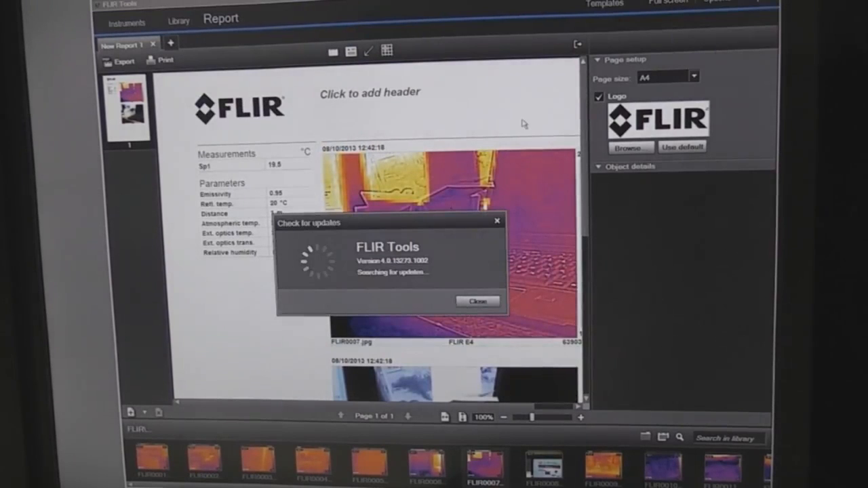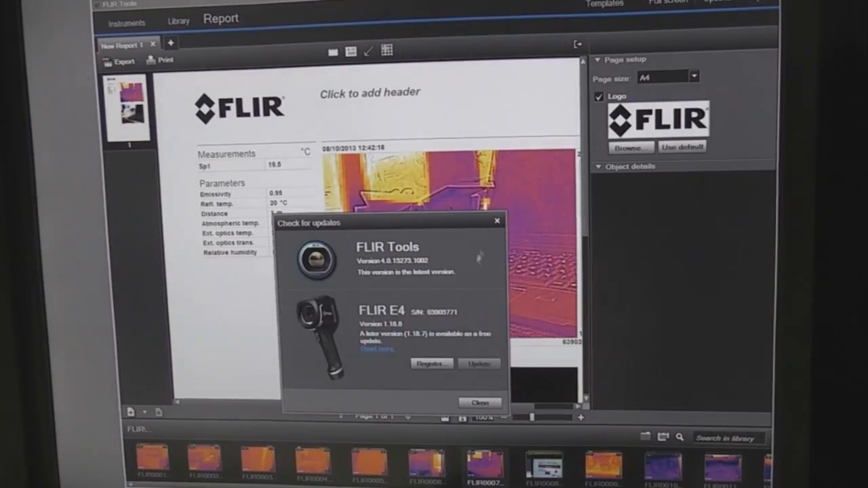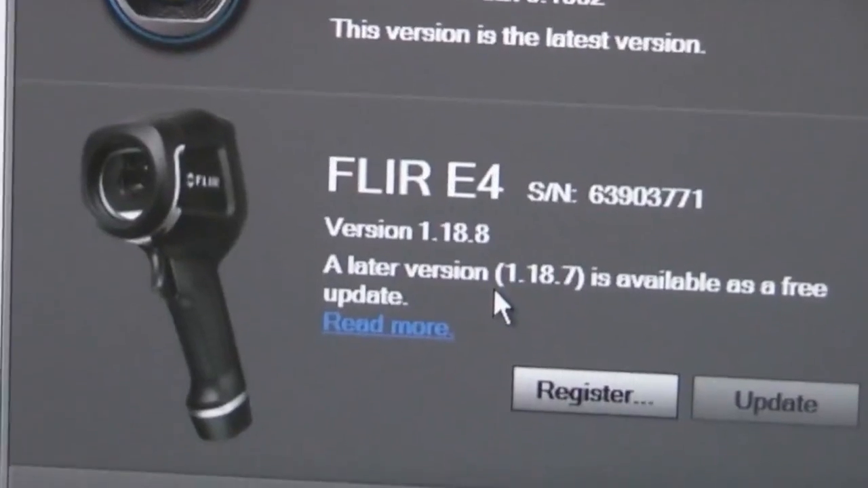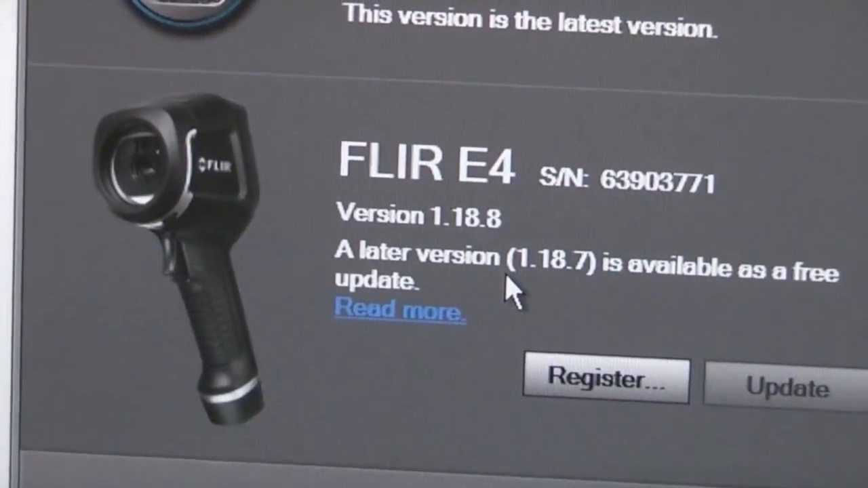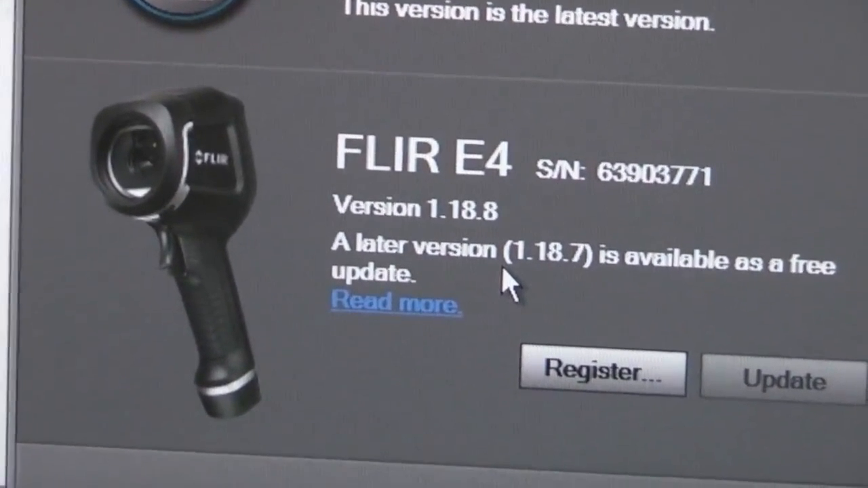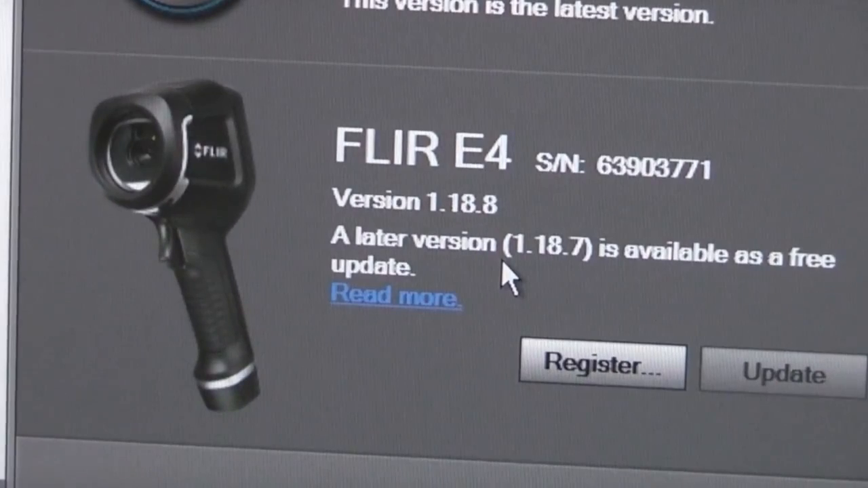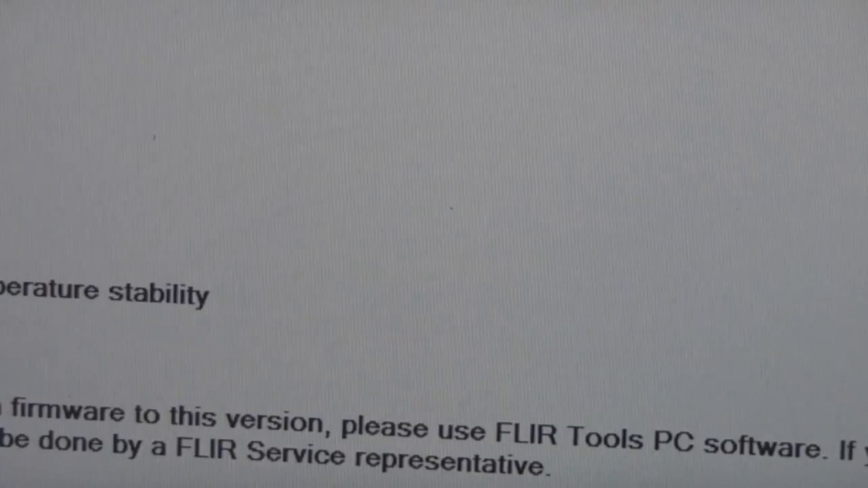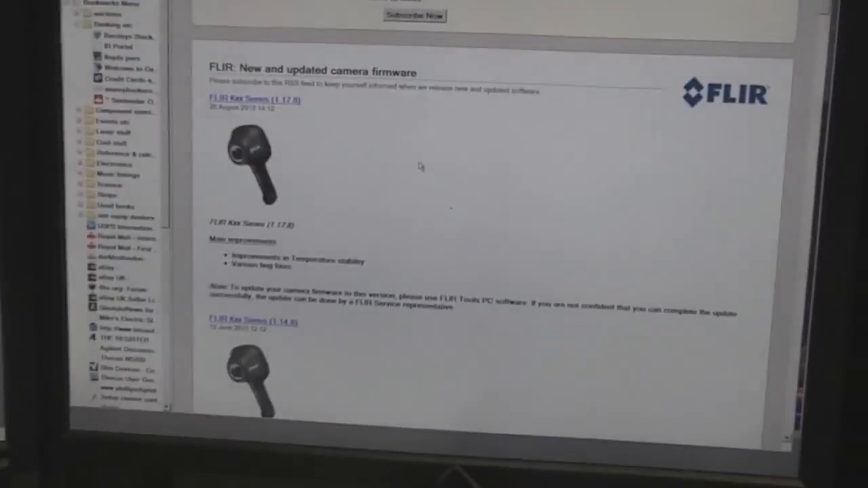And the other thing, probably about the only other useful thing, is it allows you to do software updates, but there's something a bit odd going on here. Look what it says here. Current version 1.18.8, a later version 1.18.7 is available as a free update. And if we then click on there, this takes us to a generic page that covers all the models.